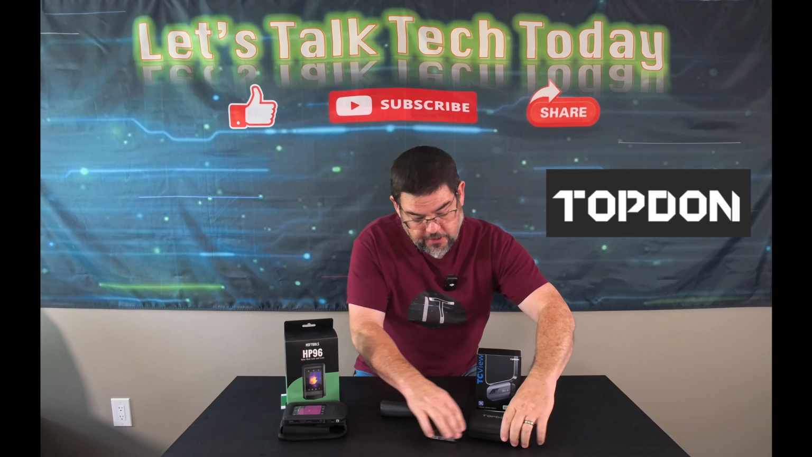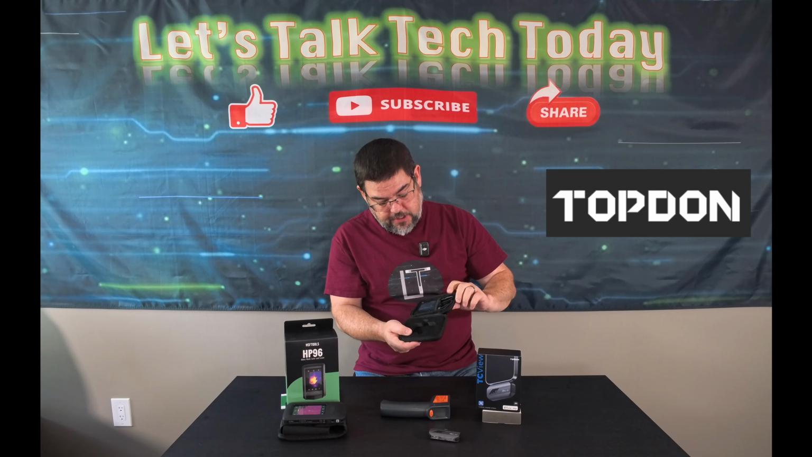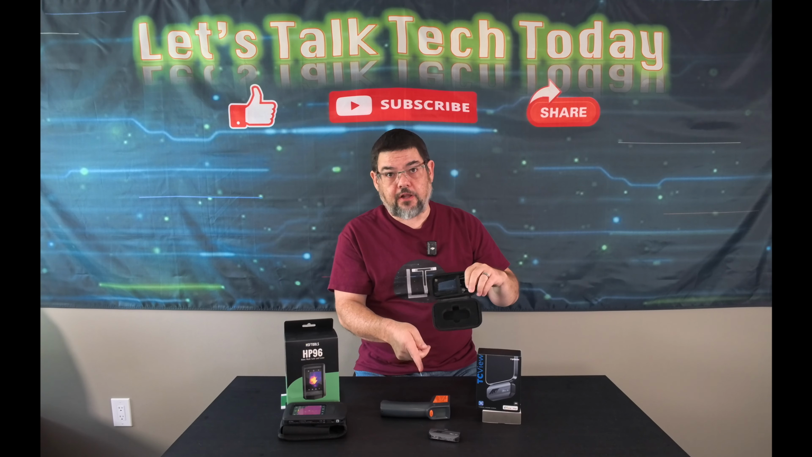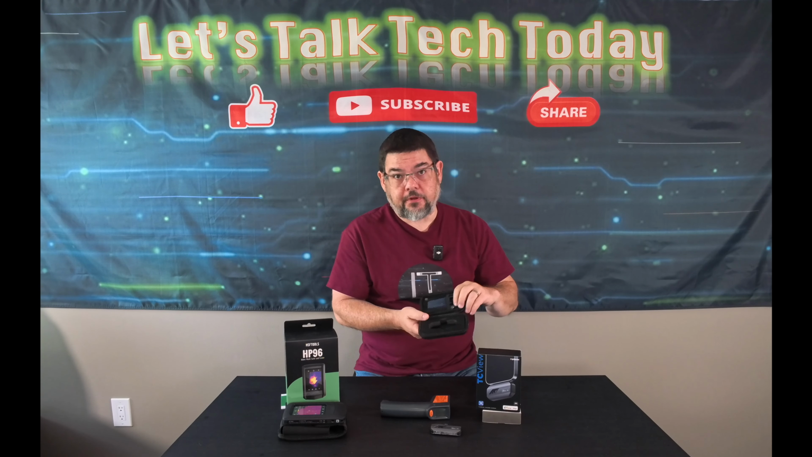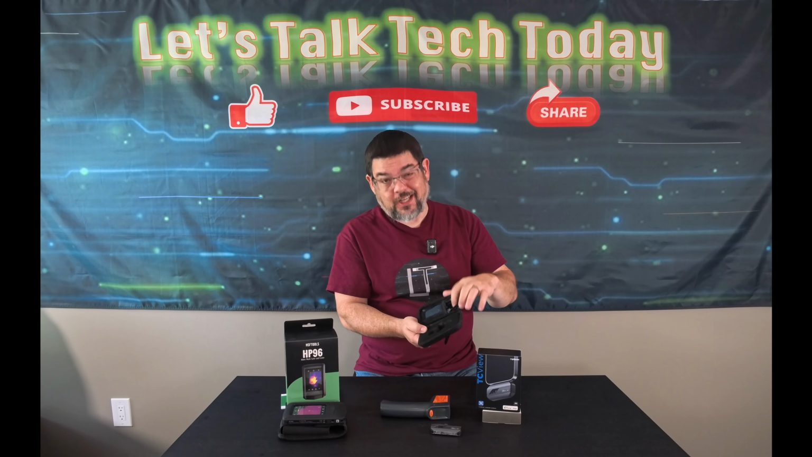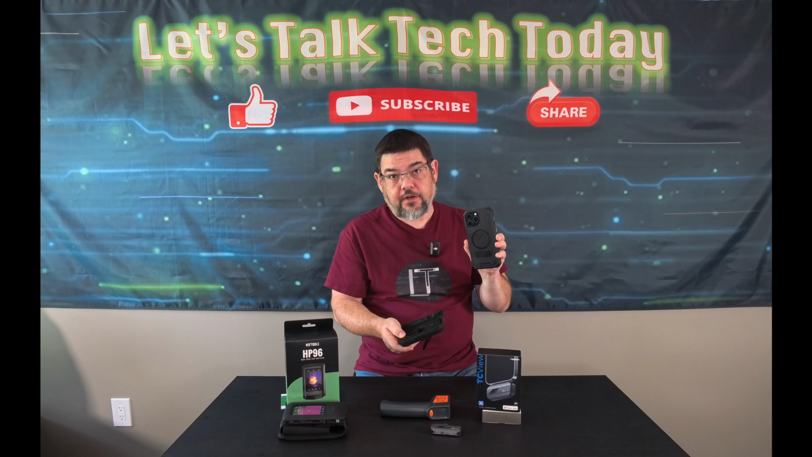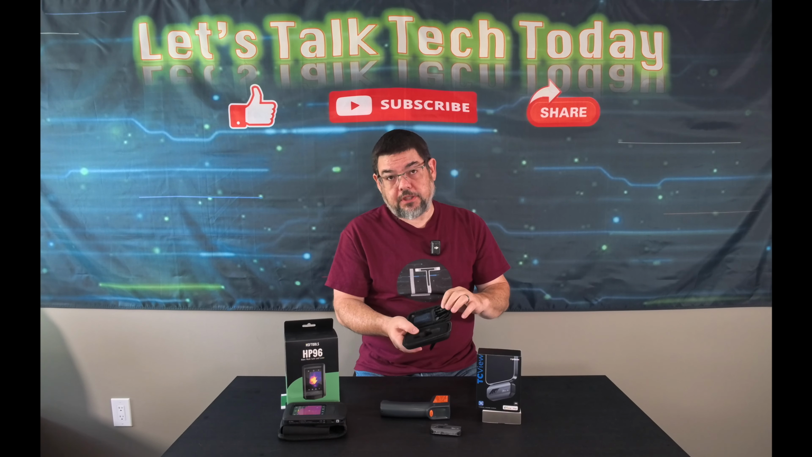And on the TOPDON, this also includes a carrying case. They have some adapter cables so that if you do have an older style iPhone, because this is developed for use with iOS, they do have a USB-C to Lightning adapter converter, so you aren't limited to just an iPhone 15 or newer that use a USB-C.